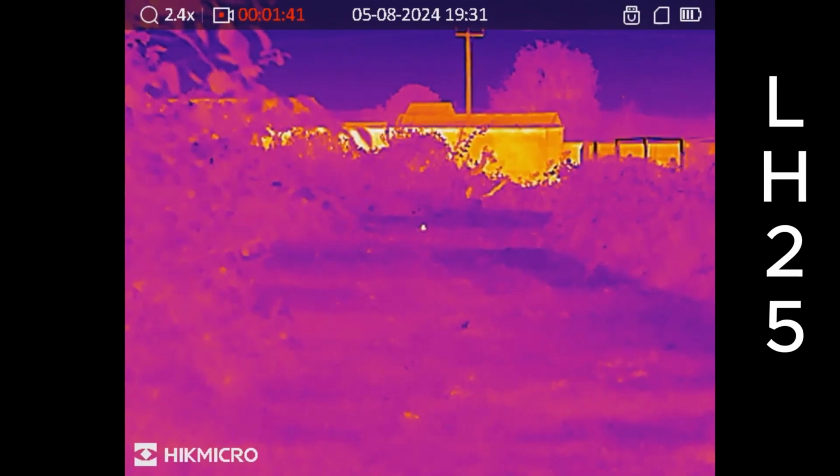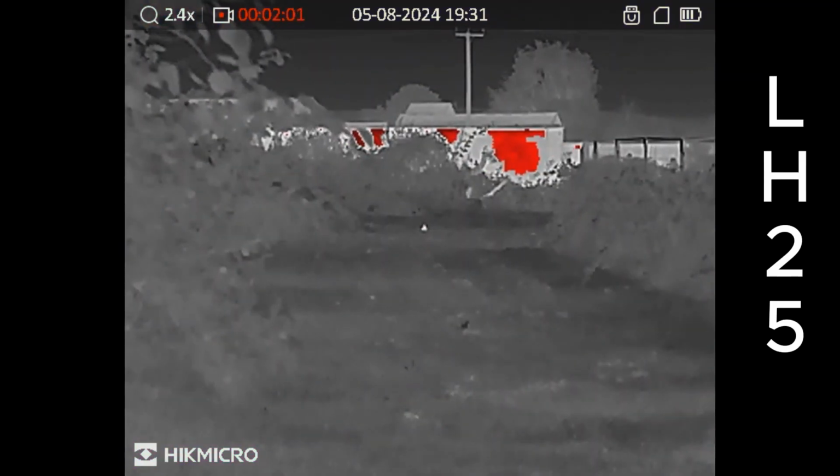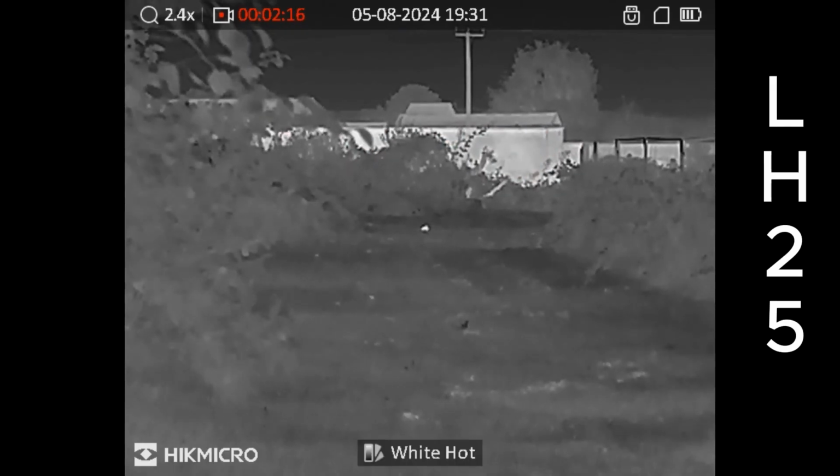So we'll take you through now the 4 color options. Fusion is particularly useful, I find, for squirrel shooting in dense woodland. They show up really well against the trees. You're on to red hot. Now, as you can see in the background, the only thing glowing red is that wall because it's been absorbing the sunlight all the time. You won't see many red hot animals unless you're lucky enough to see a wild boar that doesn't have fur on it. From red hot we go to white hot.